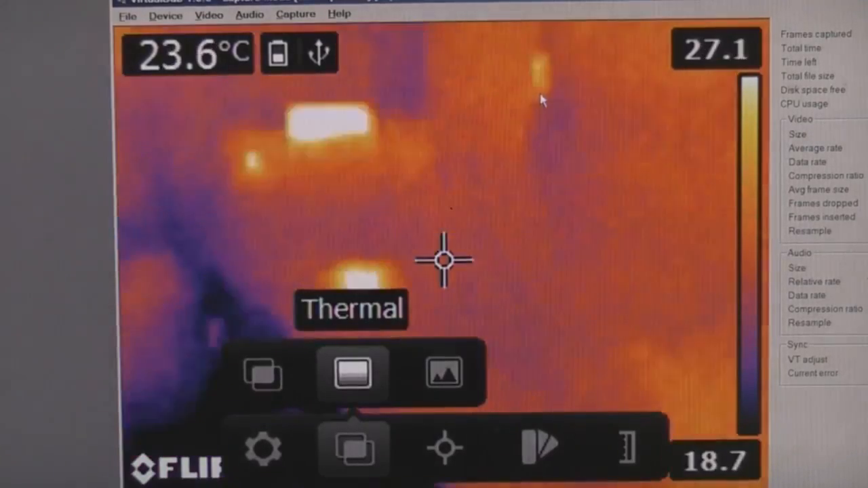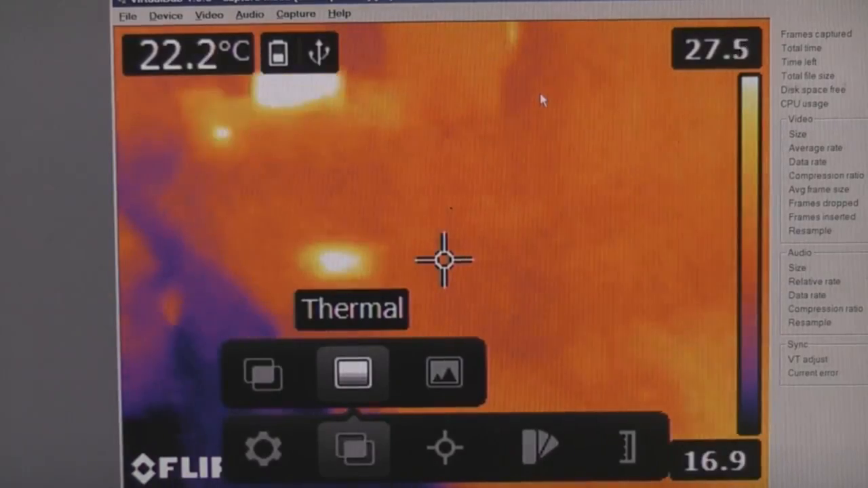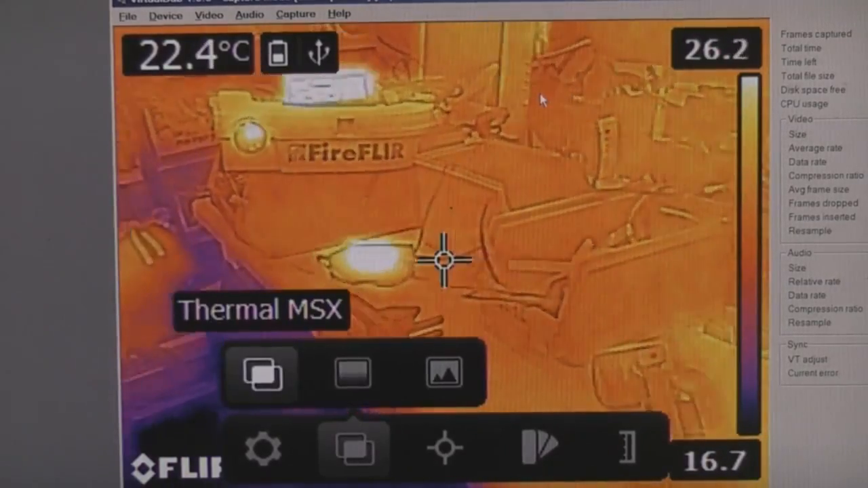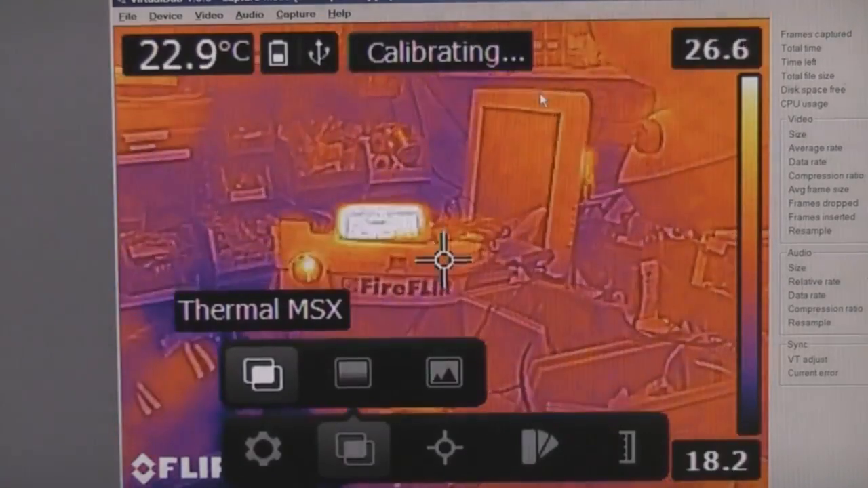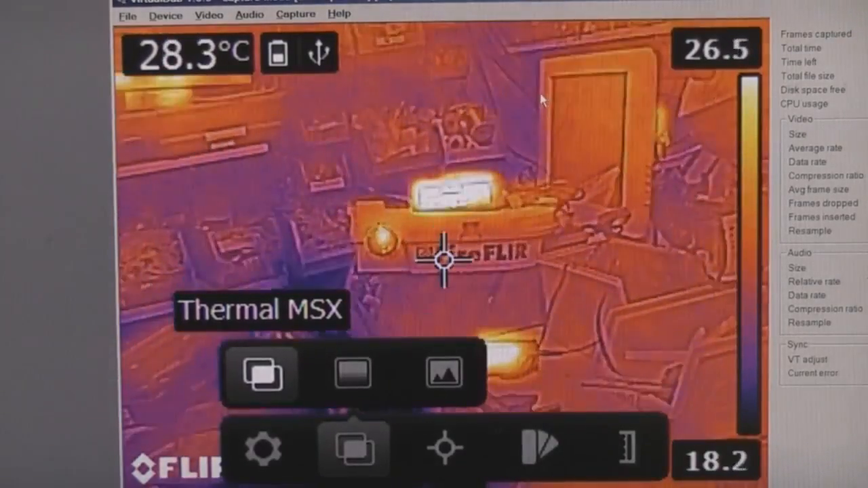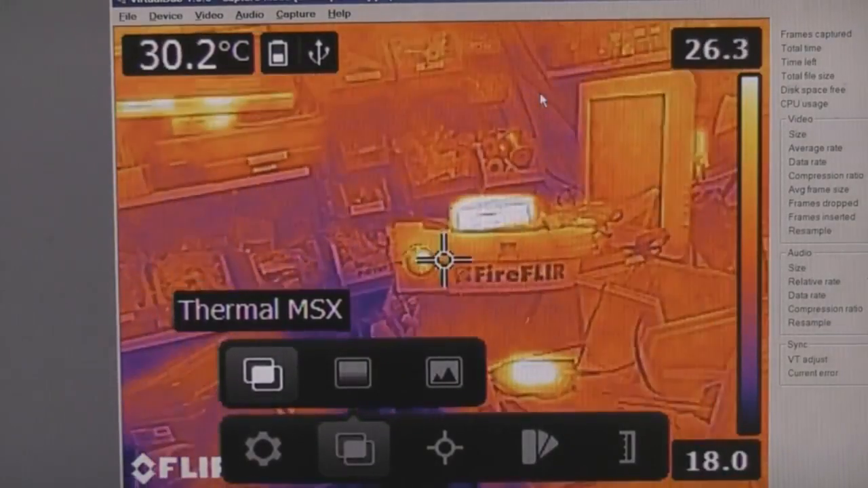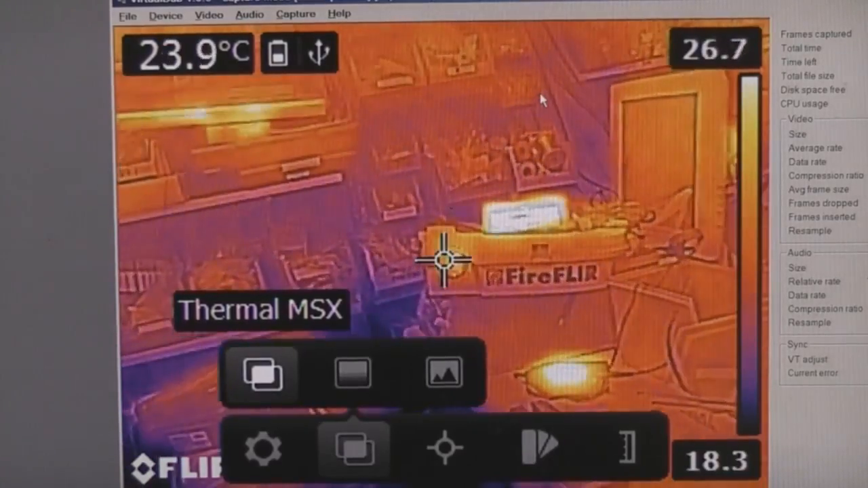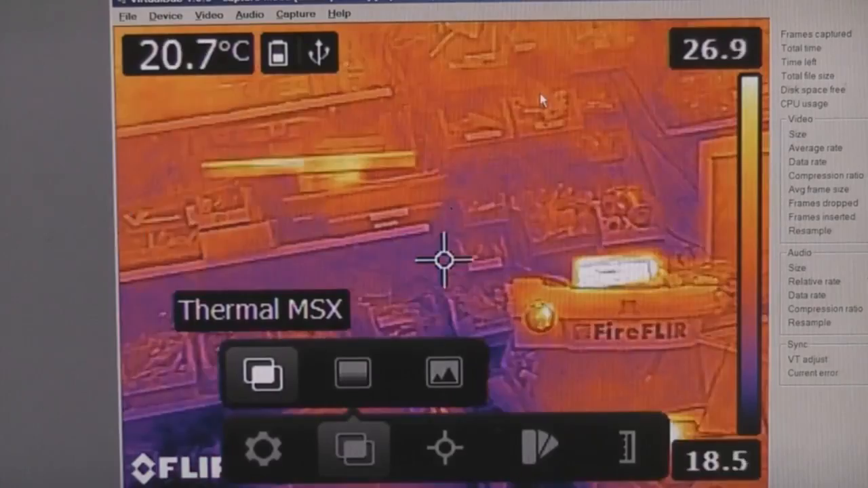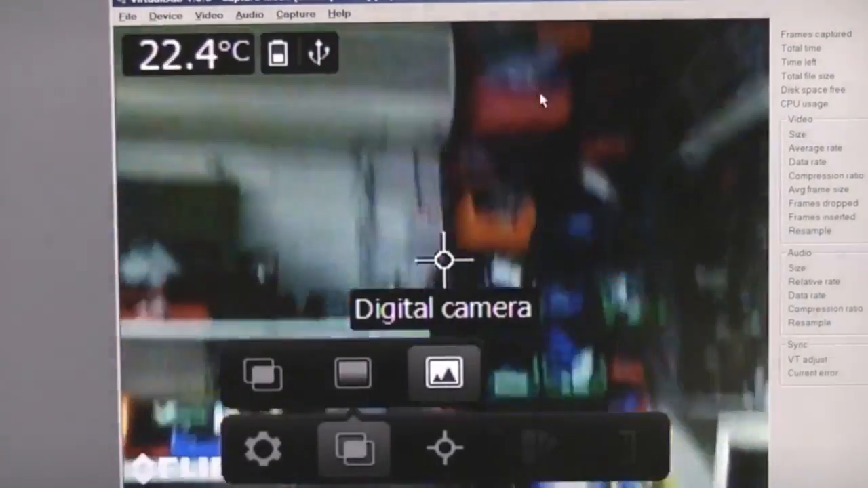So over here, we can just see some fairly random blobs. We don't necessarily know what that is, but as soon as we turn the MSX on, we can see, oh, that's a mains adapter, and that's a little monitor on top of the other Fire Brigade camera. Interestingly, you're actually getting a hot spot there. I think what that's actually seeing, through the germanium lens on that other thermal imaging camera, is the heat of the detector. It's not a spurious reflection. And over here, this is just a reflection of the overhead lights on this piece of aluminium.